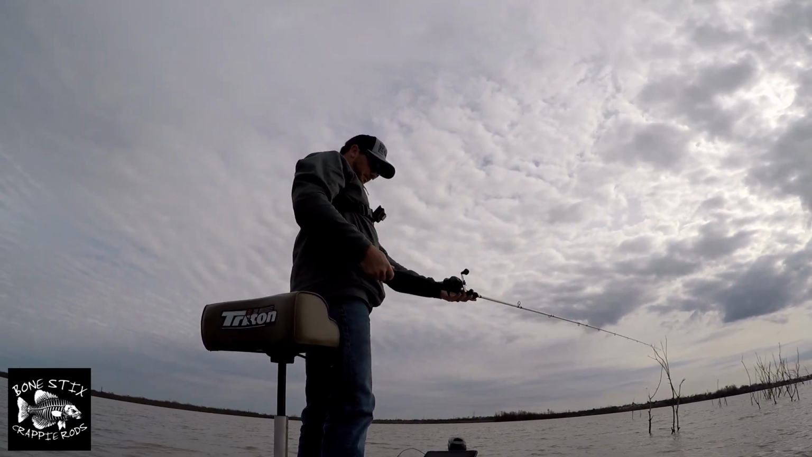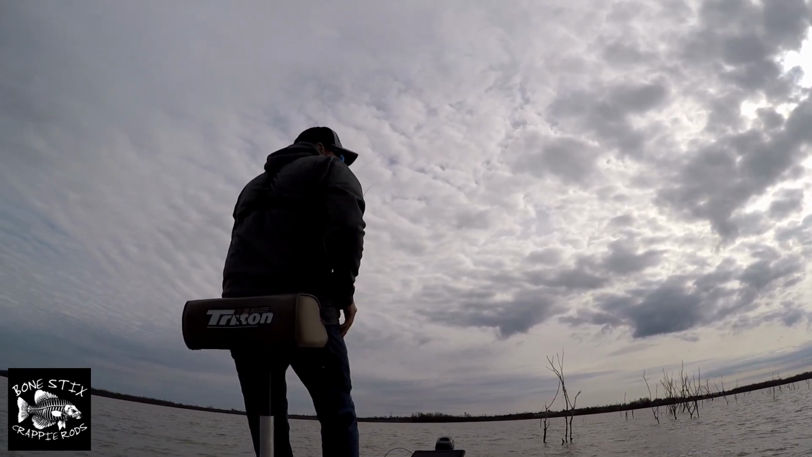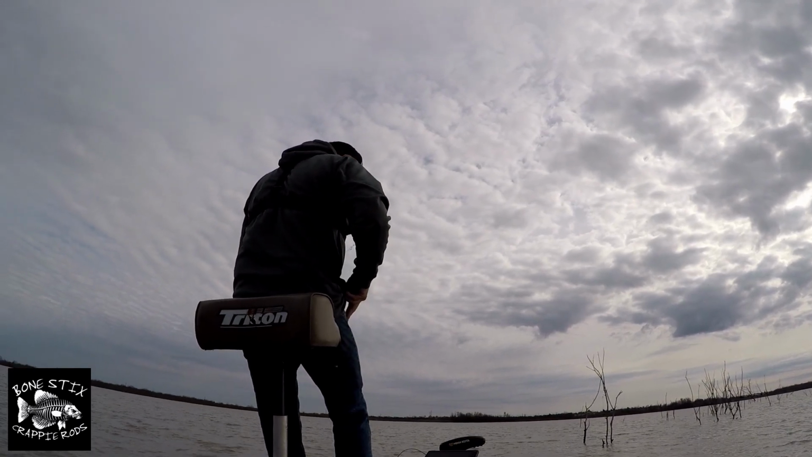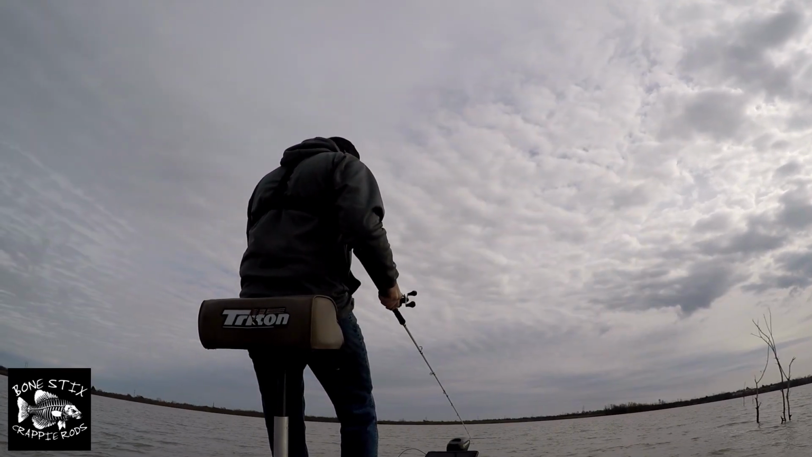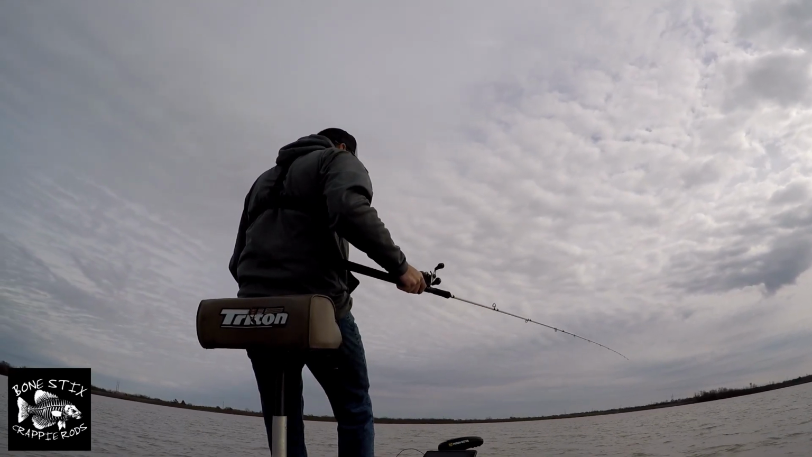Really couldn't be happier with this rod right now. It's handling these big fish really well, handling the wind really well, and really just doing what I was hoping it would do.